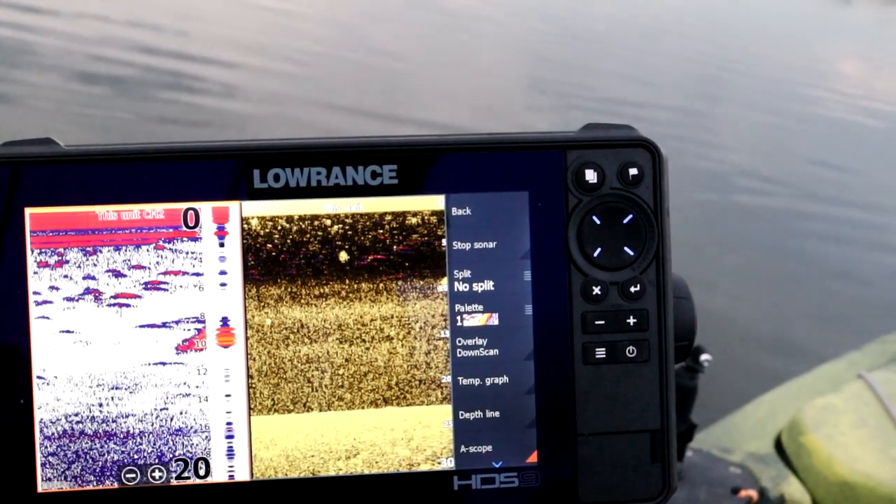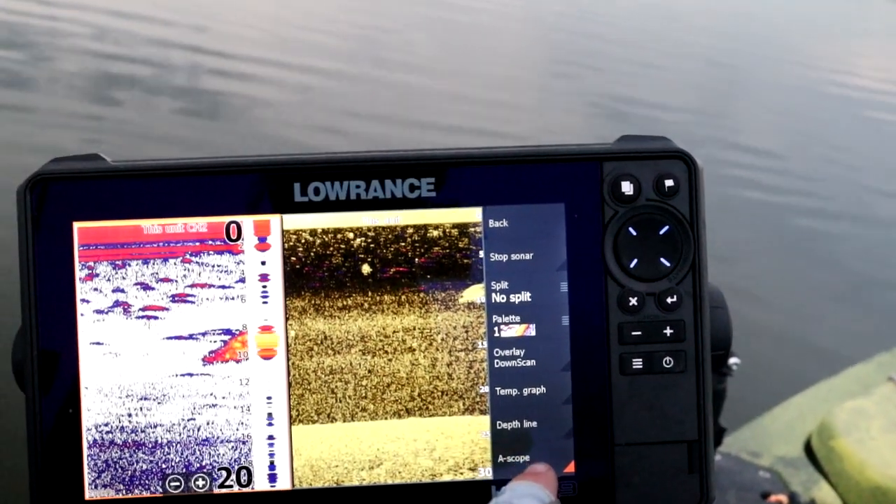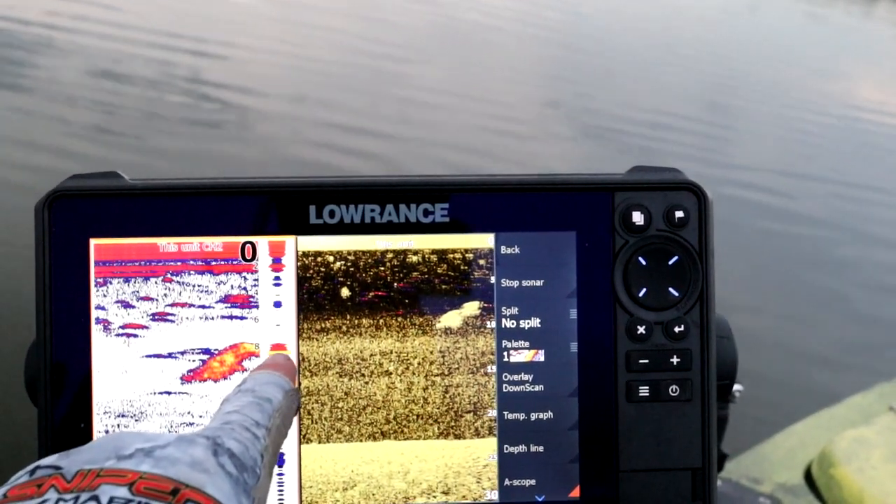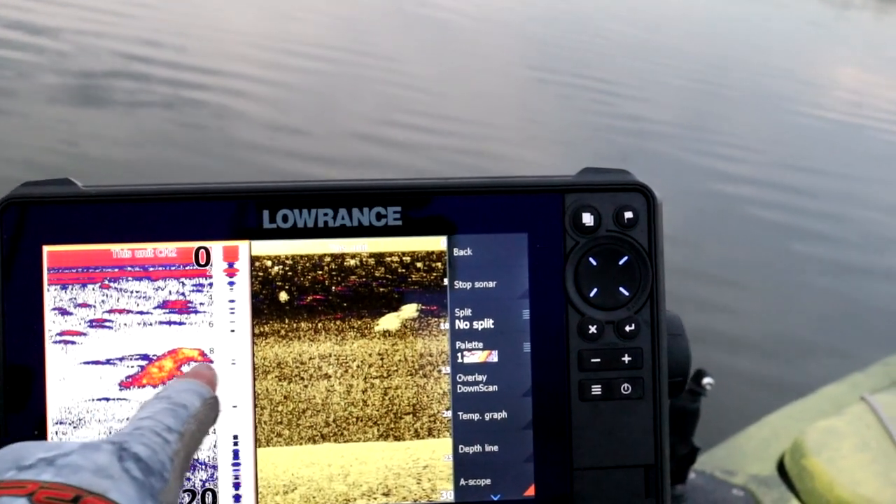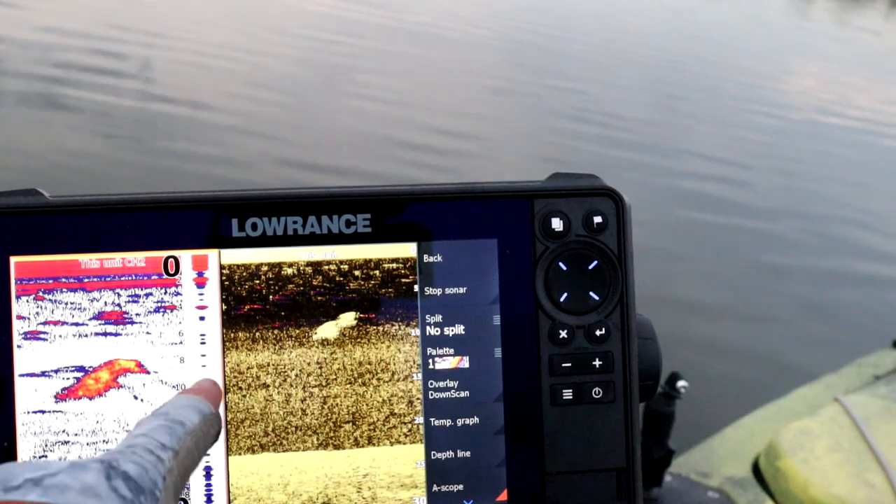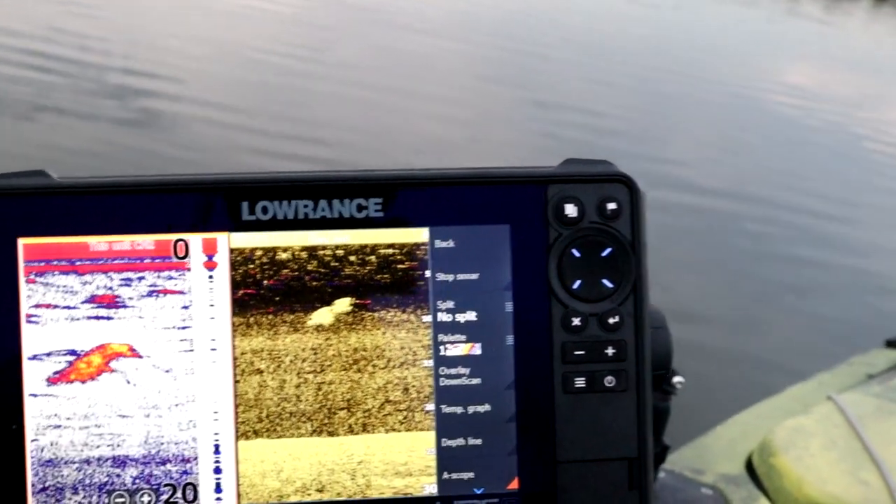They're not going to be as bright of a return, but they're going to be a big, huge cloud, and it might appear to be 5 or 10 feet long, or even 5 or 6 feet tall, right? And obviously that's not a fish. You're looking at a bait ball right there. So that is something that is going to show up crazy on your 2D as well. So that's another reason why you want to cross-reference the information.